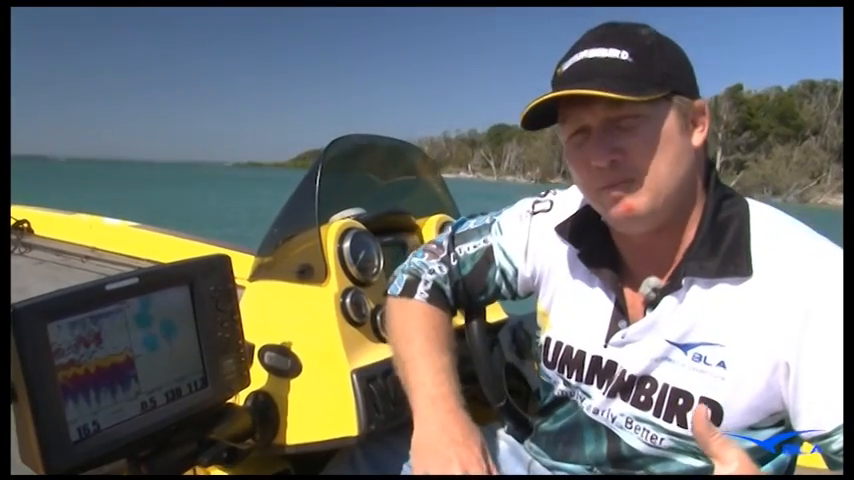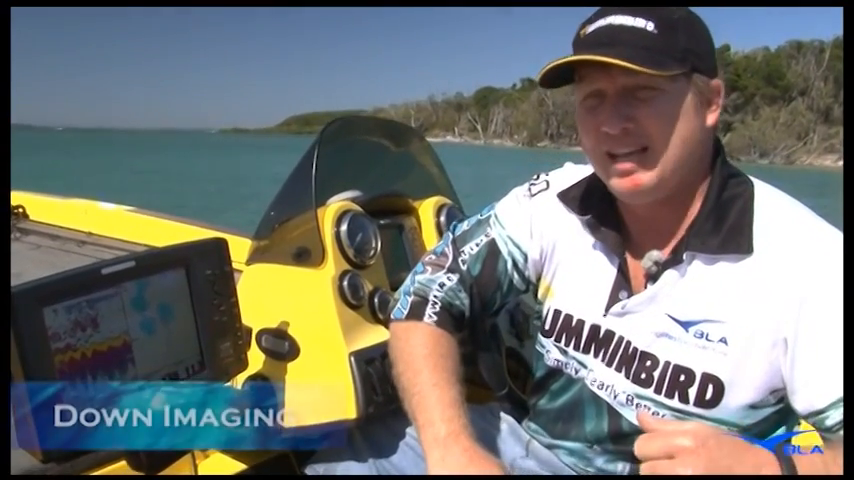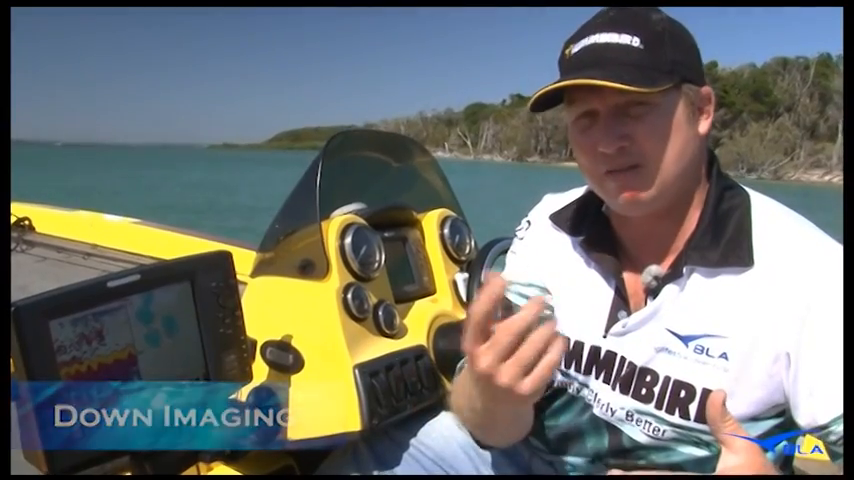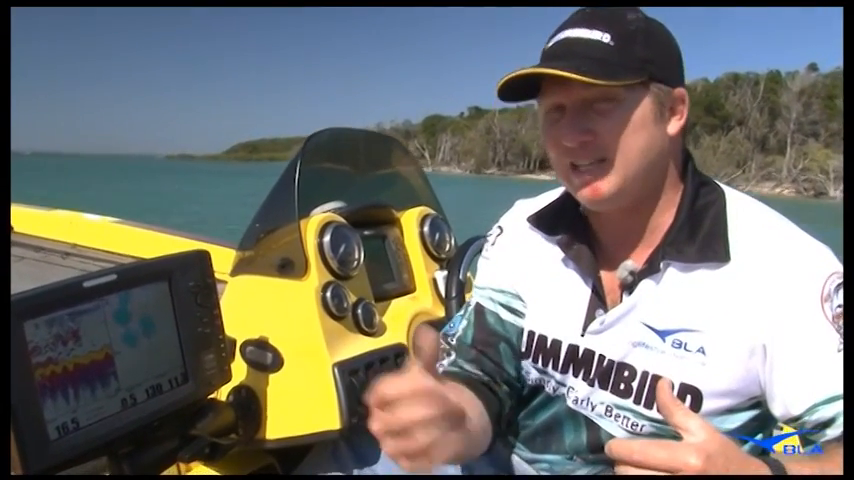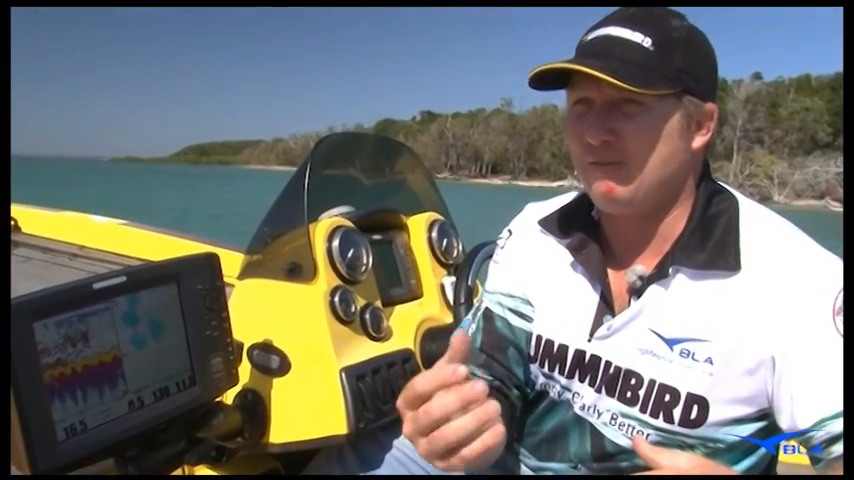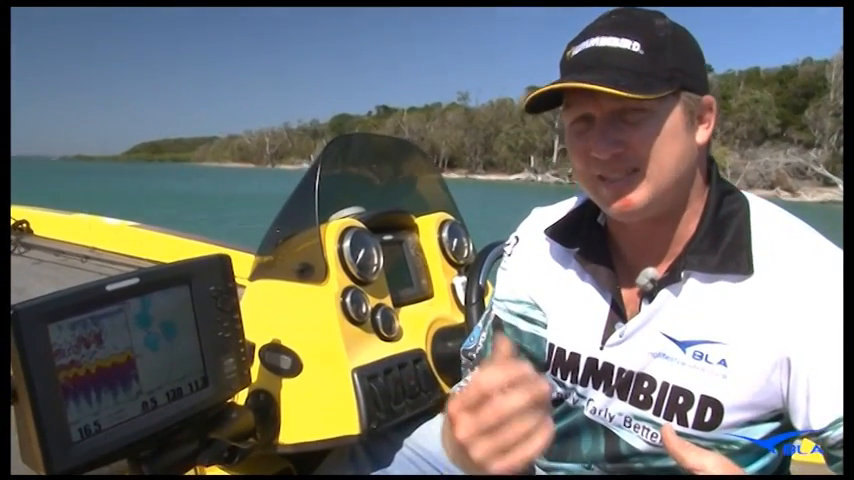Stepping up from the dual beam unit, we'll go into a unit which has been around for a few years now, the down imaging units. Down imaging units use a very high frequency beam, 455 and 800 kilohertz. They give you great definition, but the major drawback of these high frequency beams is you can only get down to about 75 metres in the down imaging mode. So if you're going out fishing 100 metres of water, down imaging's probably not for you, but in the shallower reefs and inshore reefs, down imaging is great.